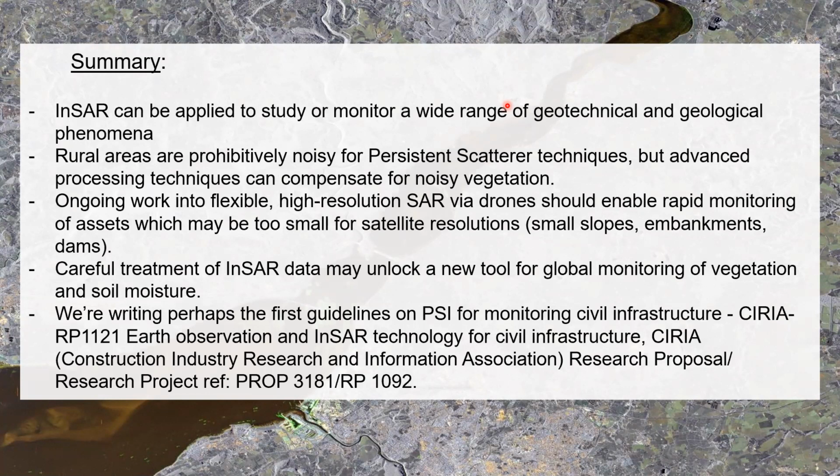Jenny, my colleague, and the supervisors are really leading on this. They're writing out guidelines for monitoring civil infrastructure using persistent scatterers, and that's going to be a SERG guide. So I'd just like to mention that as well, which should hopefully be published in time.